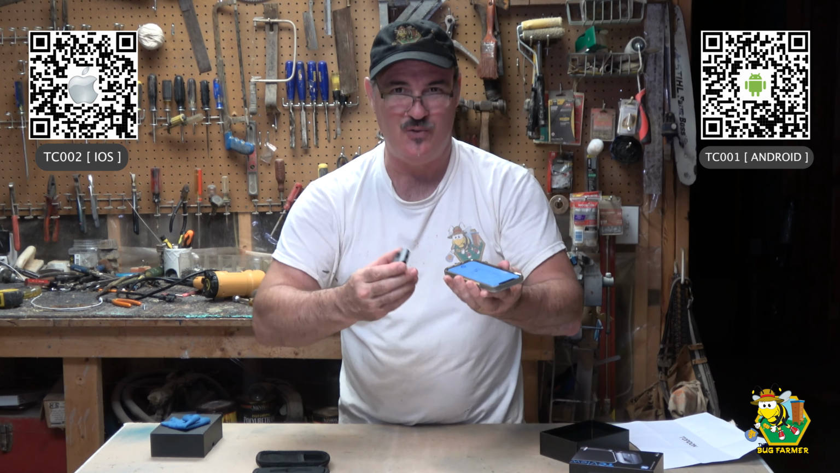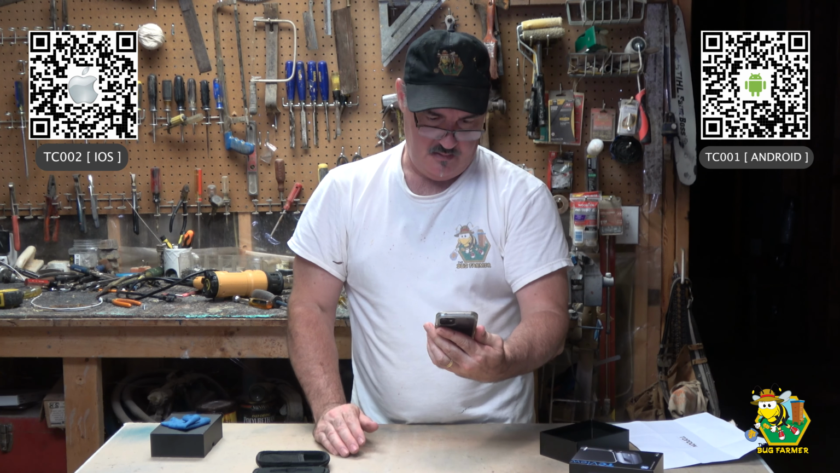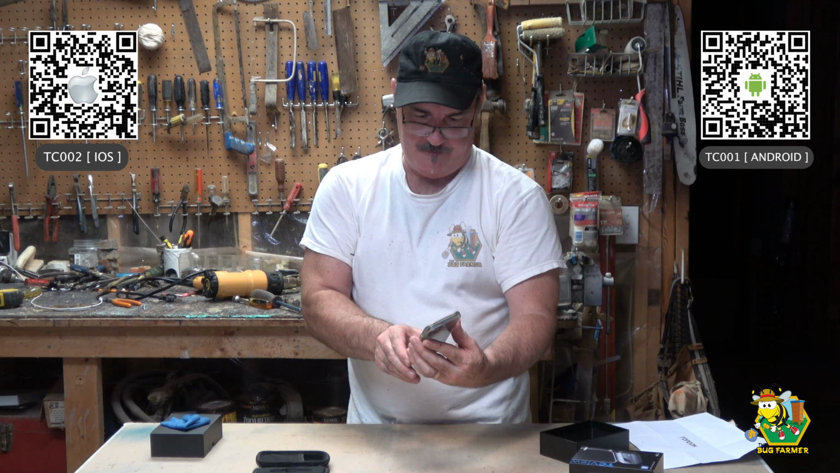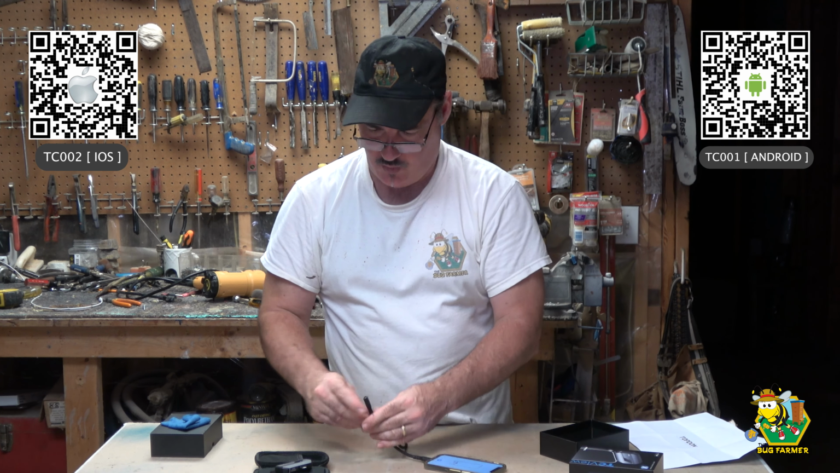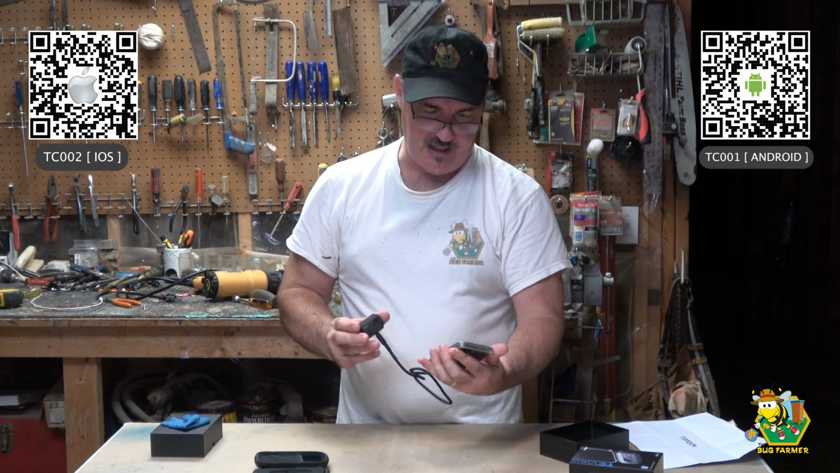Okay, so I'm going to plug it into my phone first, and I'm going to see if it can be used with a phone case on. I may have to take the phone case off. We will see. Okay, it does not see it with the phone case on. Okay, it's just not long enough. This lightning port's not long enough. Instead of taking my phone case off, I'm going to plug this in, and I'm going to plug this in. That sounded like a positive click.